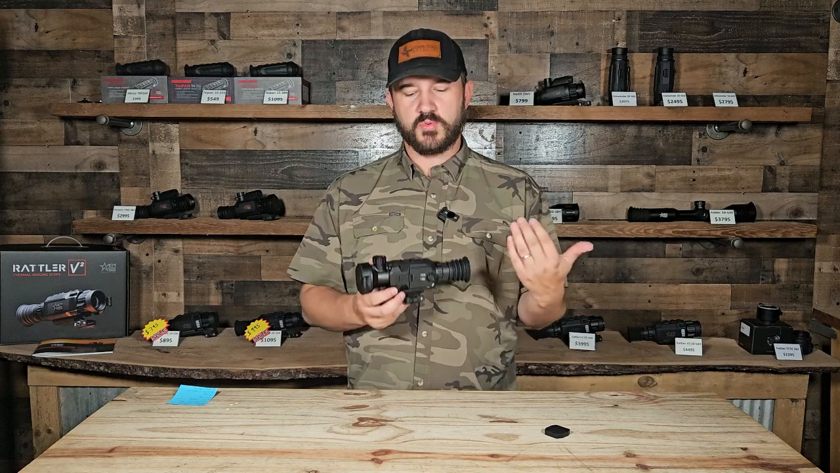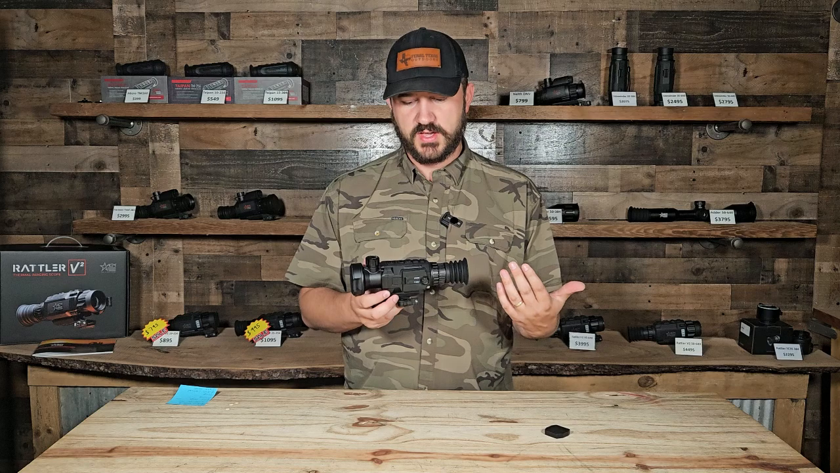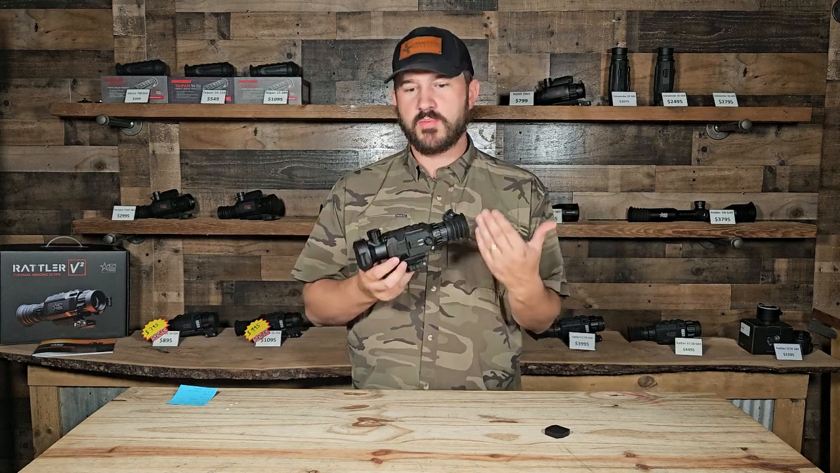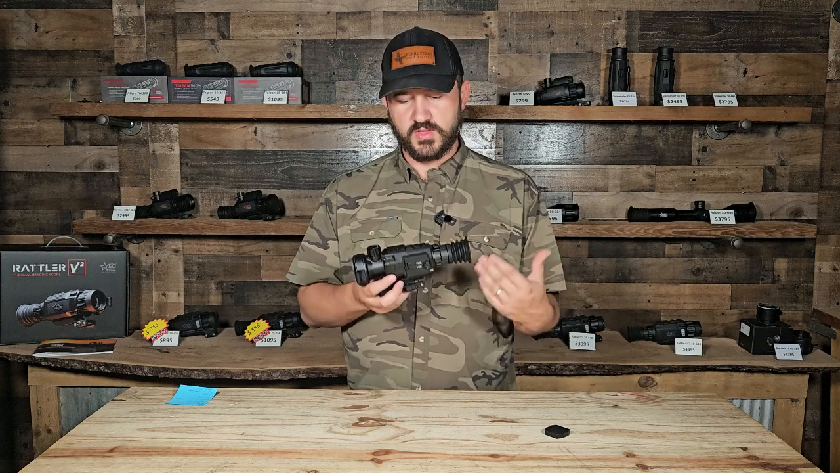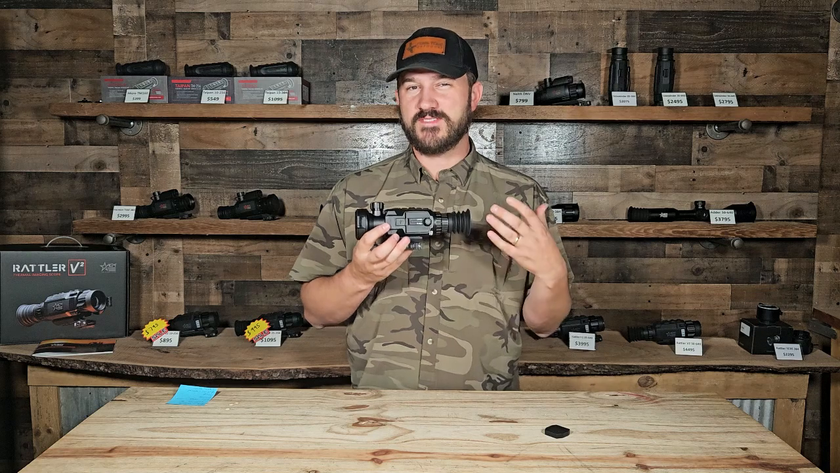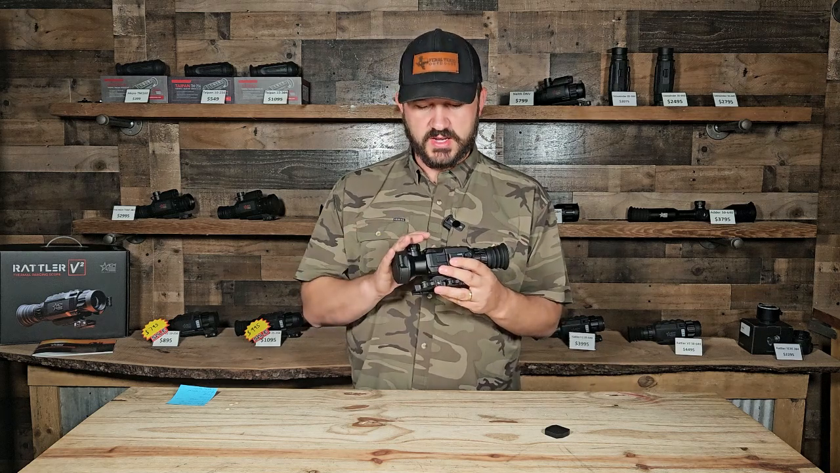Super cheap batteries to be able to replace this, something that's easy to have in the vehicle, or even an emergency set of ones that are not rechargeable. Not a problem running this unit when you look at battery longevity. We thought that was going to be an issue here, but this is the 50mm 640 running 5.5 hours. So that is not going to be an issue for this unit.